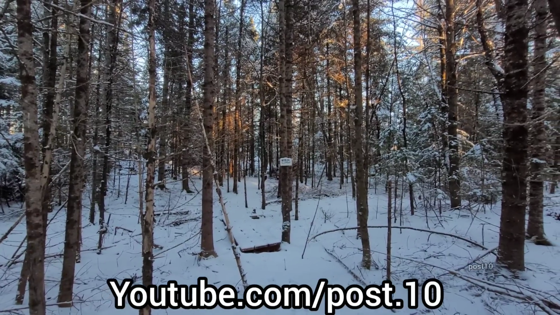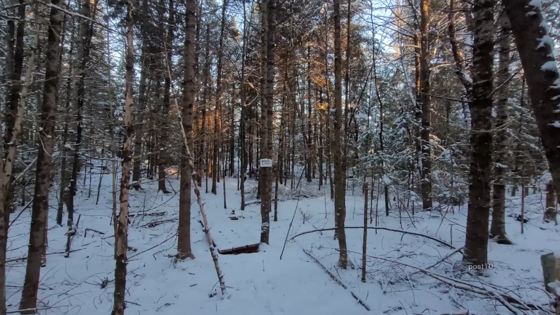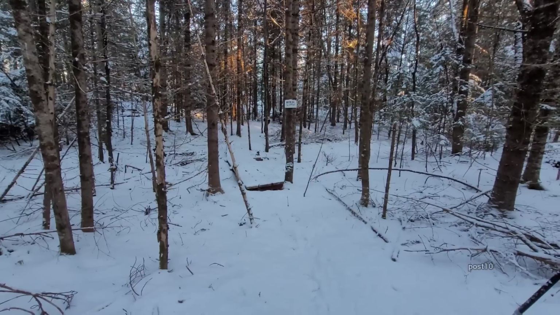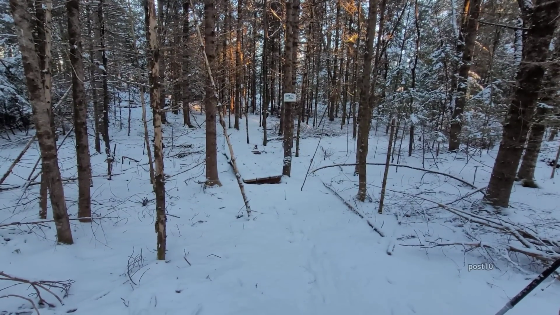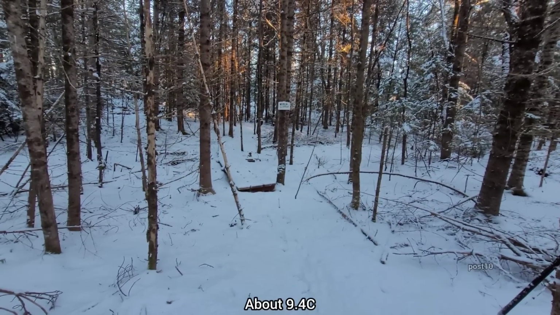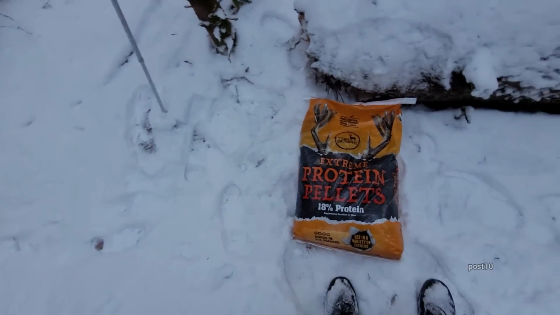Hey everyone, it looks really beautiful here with the sun going down against the trees, that nice sun angle, nice snowy landscape. In the next day or so, this is all gonna melt. It's gonna be around 50 degrees. Then temperatures are gonna crash and we're not gonna get out of the teens for the foreseeable future with negative temperatures at night.